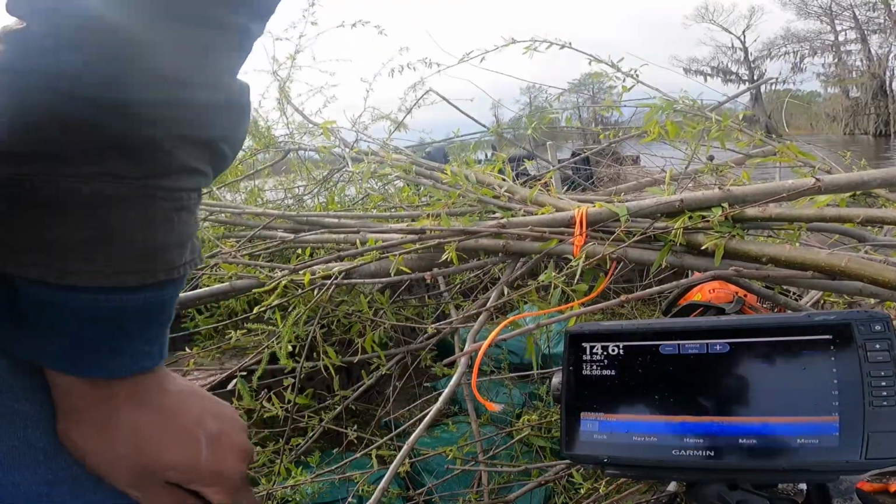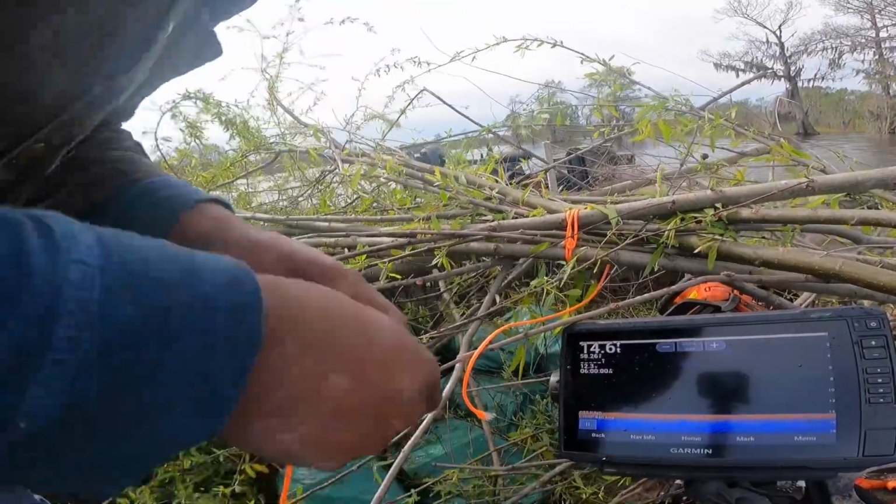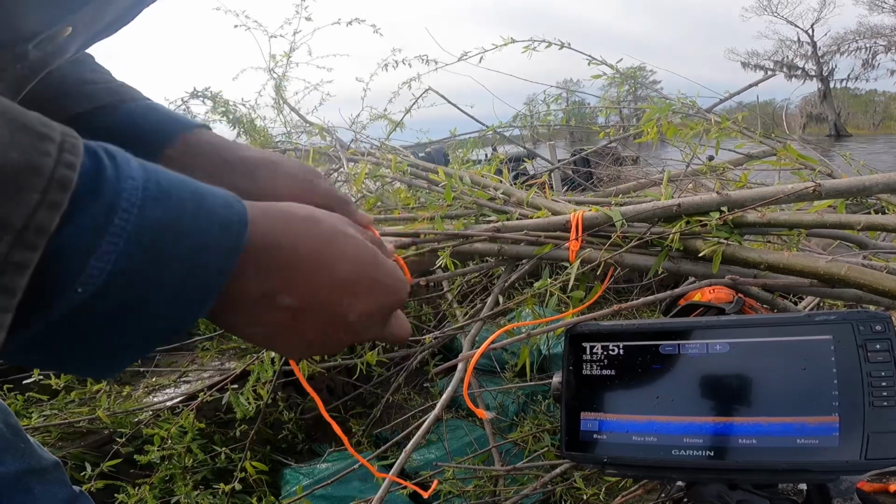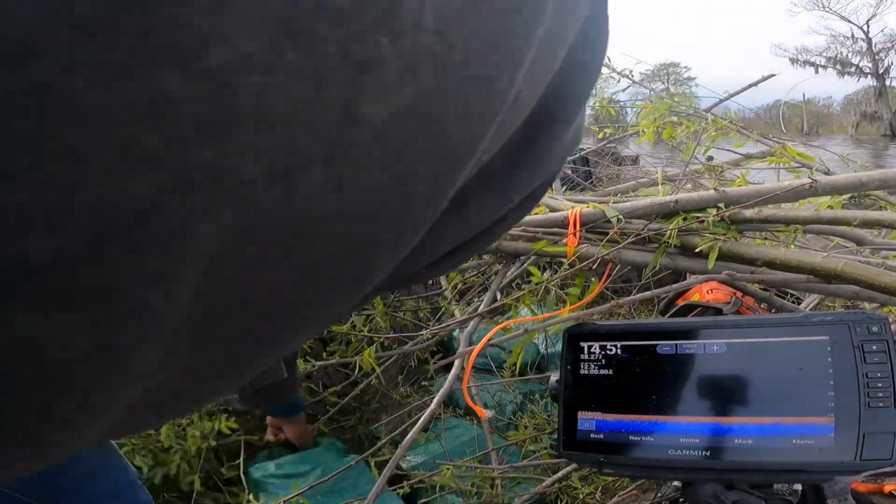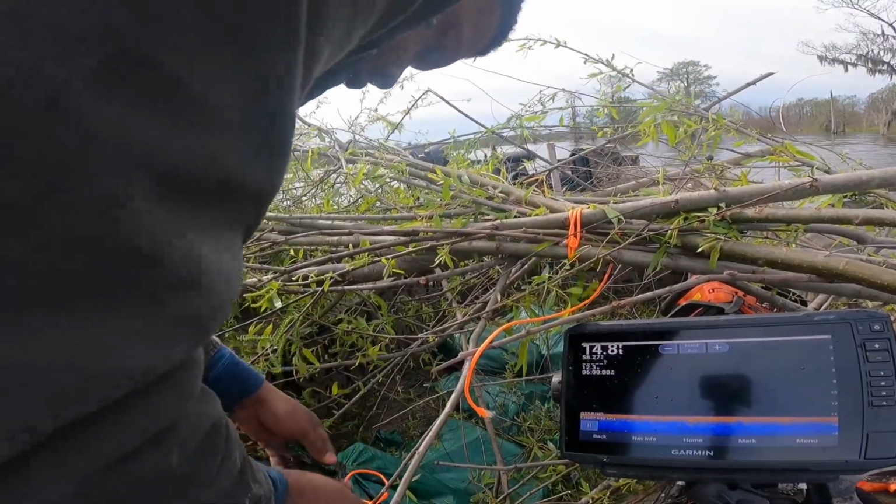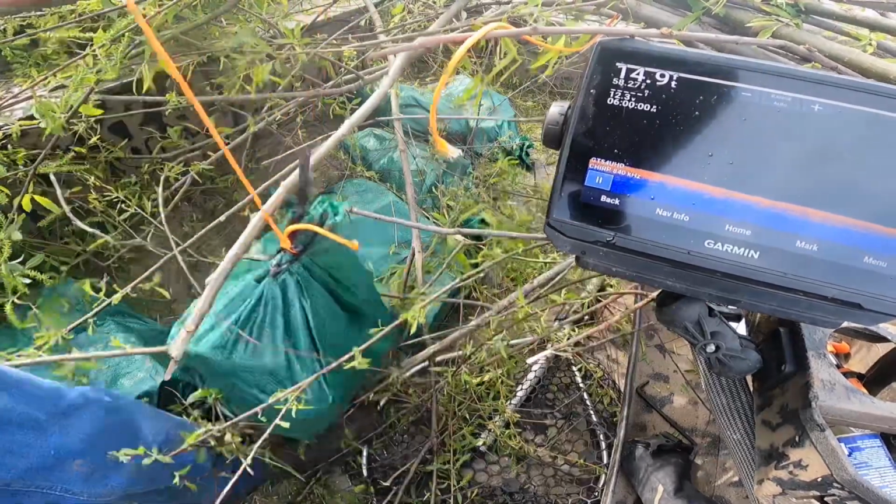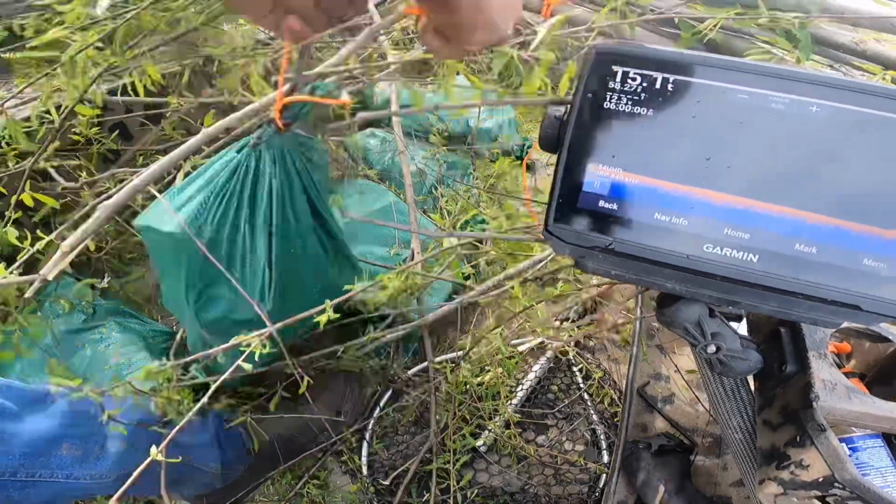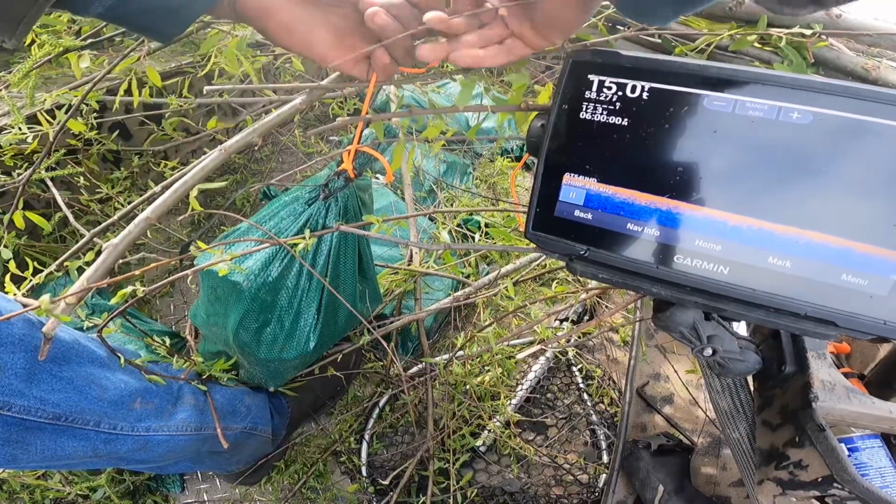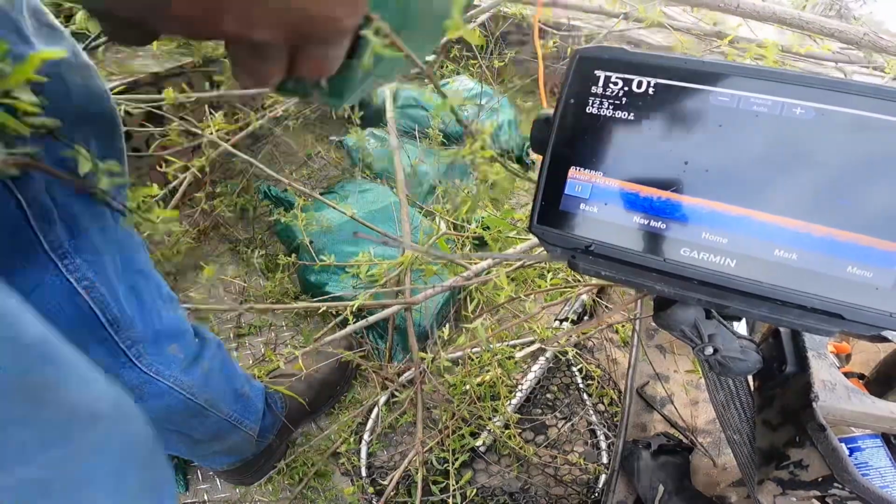Then I got a piece of short string left. I'm gonna tie it to a bag. Another little hangman knot. 1, 2, 3, 2, 3. I don't know if that's what it's called, but that's what I call it. Cinch this bad boy on this sandbag right here. And I'm gonna tie it in.